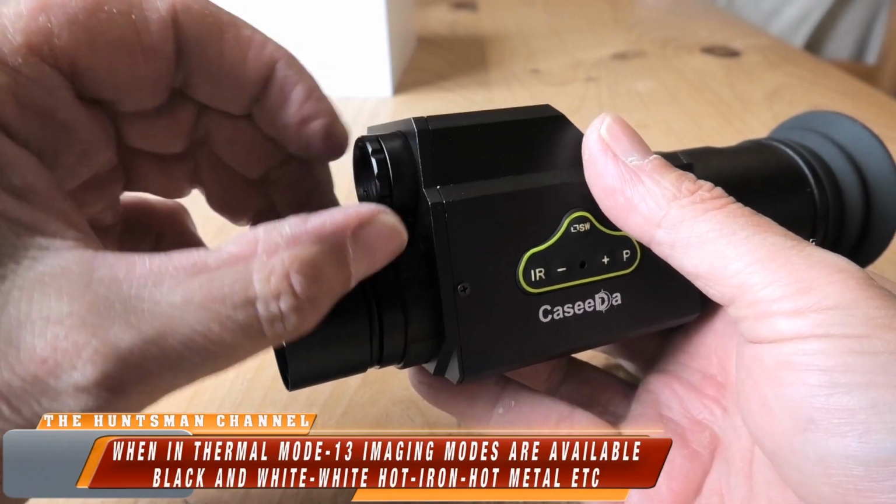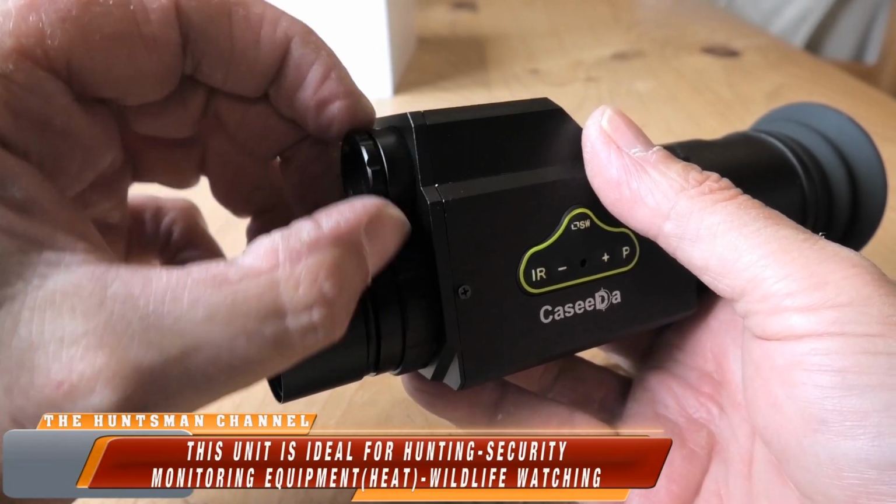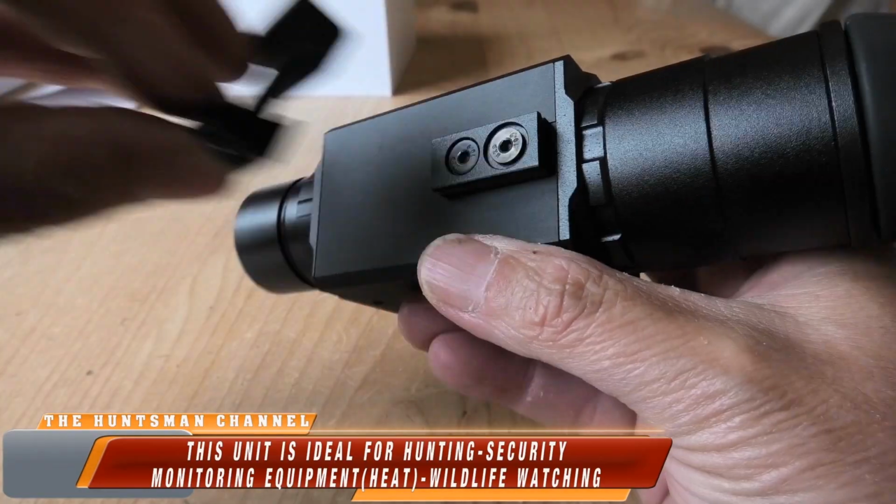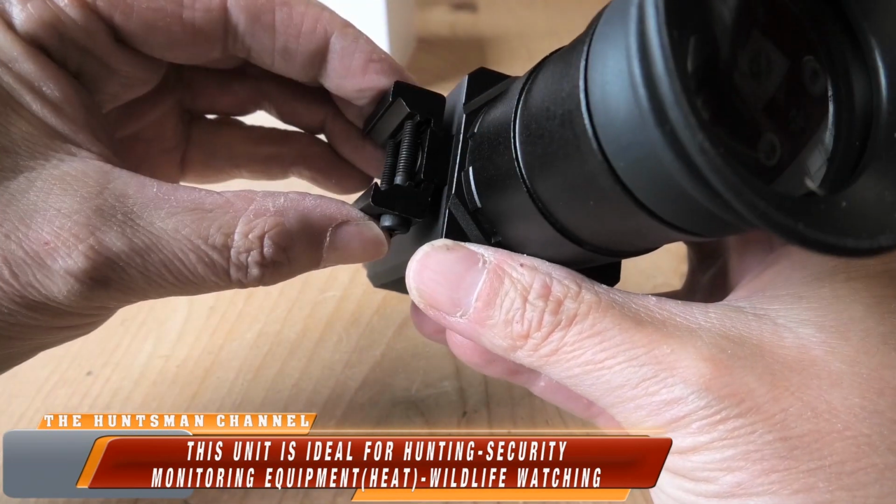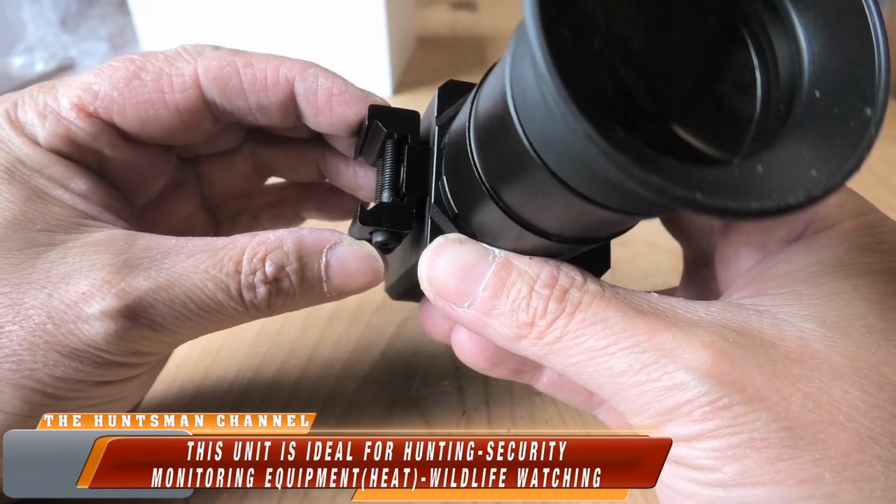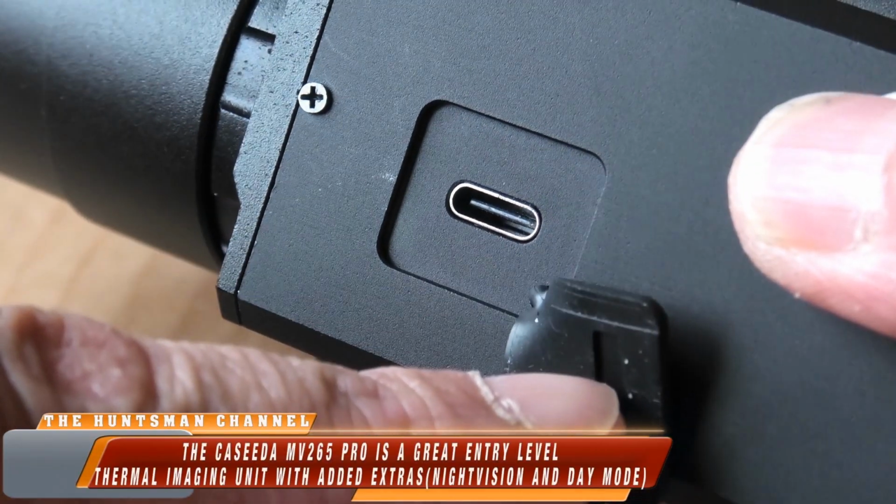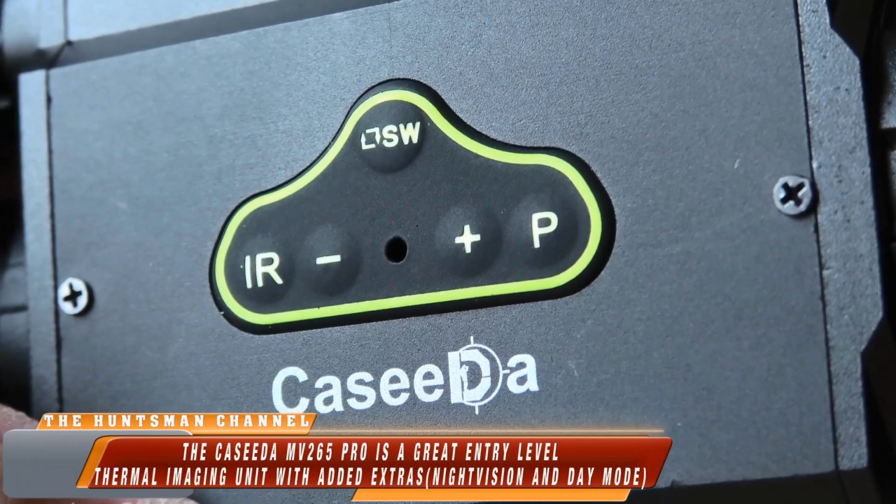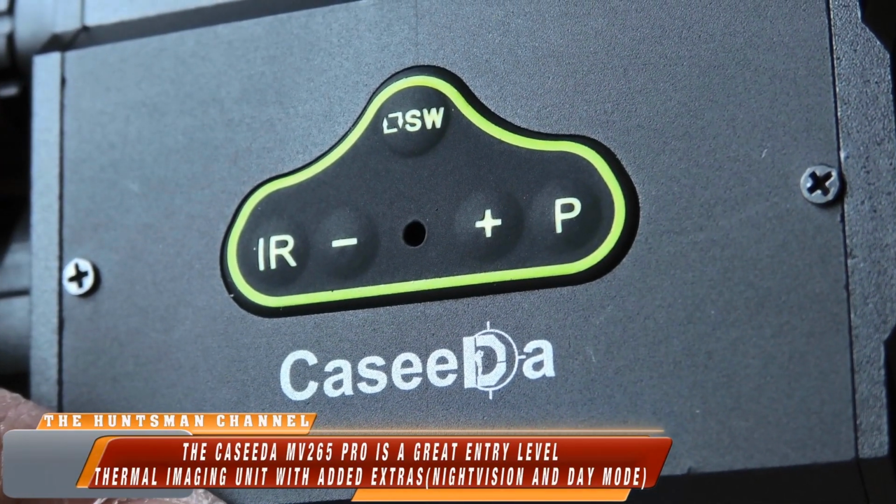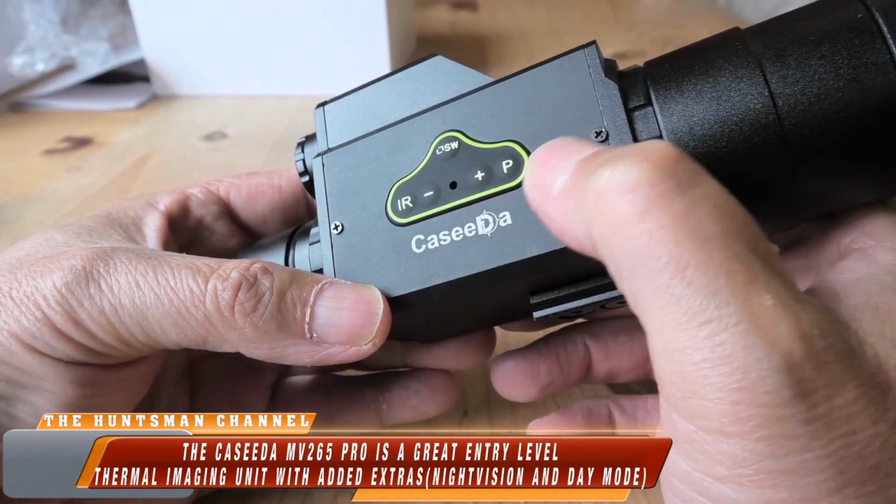Now, I did find this fiddly. You could only operate this with bare hands. It does the job, but it is quite small. Now, on the underside, we have the mounting rail and said Picatinny mount. Now, on the side, we have the charging slot, USB-C connection. Now, the main controls for the unit, pretty simple to operate in total darkness, just by feel alone.